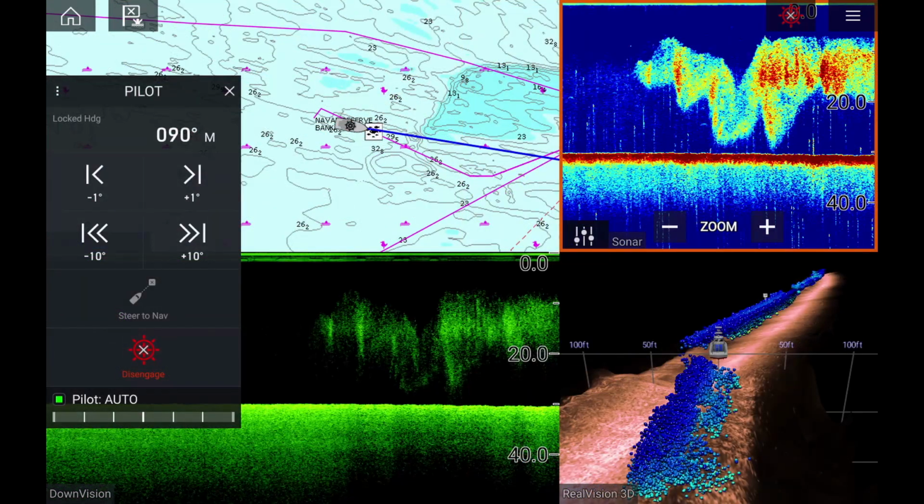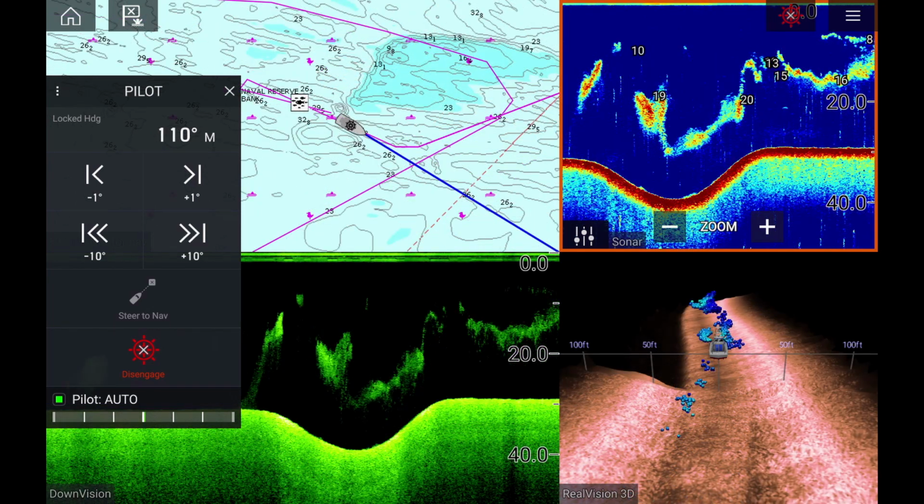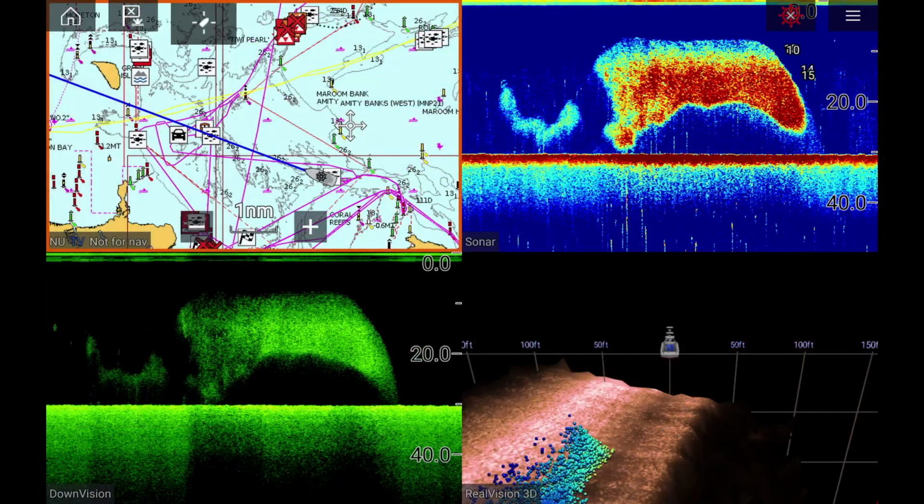And I'm not talking about the Axiom Plus models because I haven't got one of them, I don't know about them. Just talking about the standard Axiom and the Axiom Pro RVX. There's a few very good reasons why you'd want to get the Pro, or at least very good reasons why I got the Pro. First and foremost, the Pro model has the built-in knobs and button controls. And trust me, if you're out there and it's rough, you don't want to be working on the touchscreen.